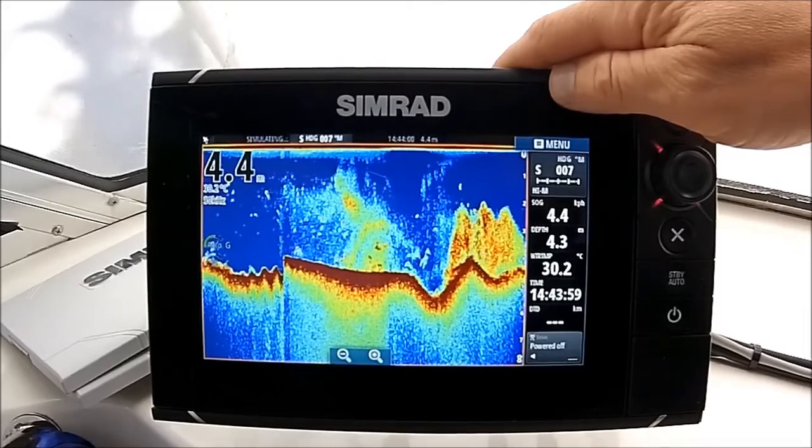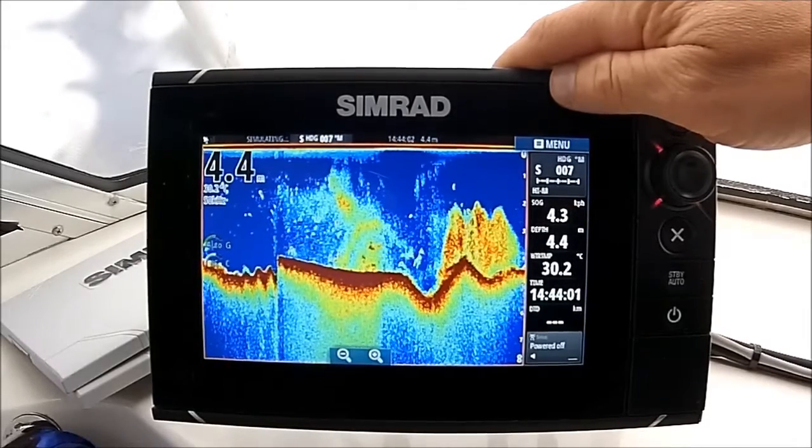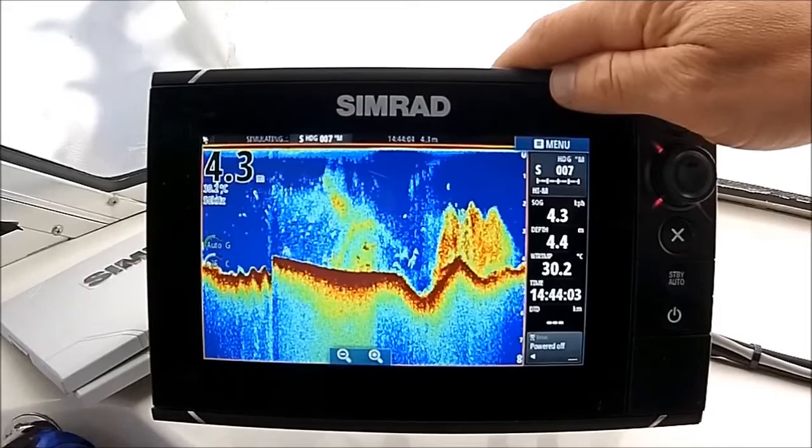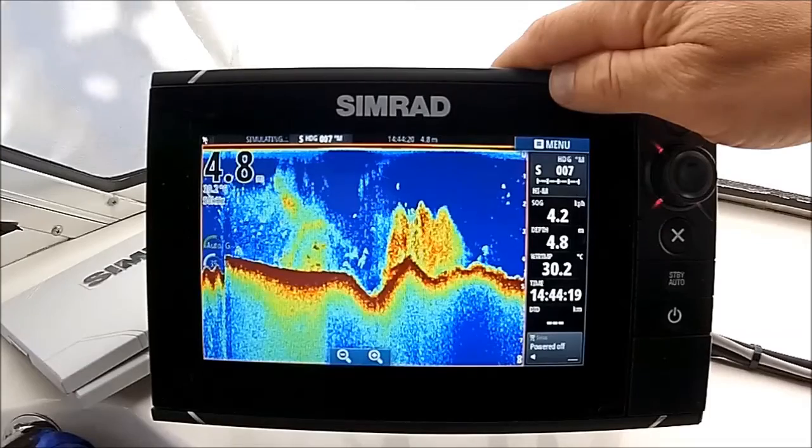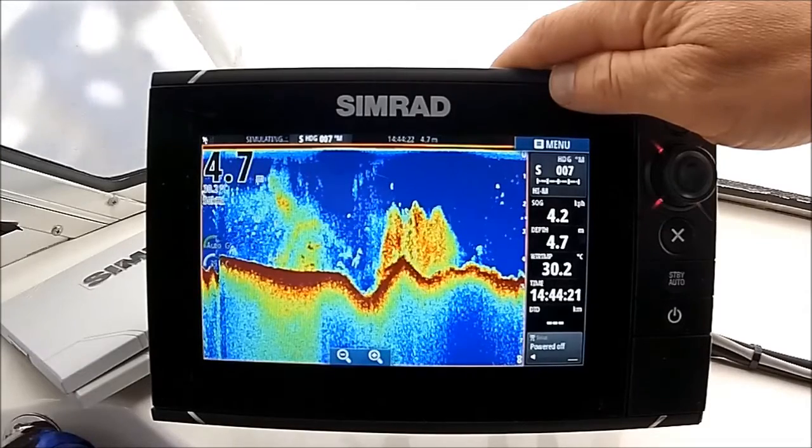Once I'm out on the continental shelf, it's always nice to see the bottom, and this transducer will read out to 350 fathoms on low frequency without too much of a problem. But honestly, when I'm out there trolling, I'm looking for pelagic fish like marlin and tuna, not interested in what's down that deep, and my main area of focus is the top 60 to 80 fathoms. So I'll go in and adjust my range.